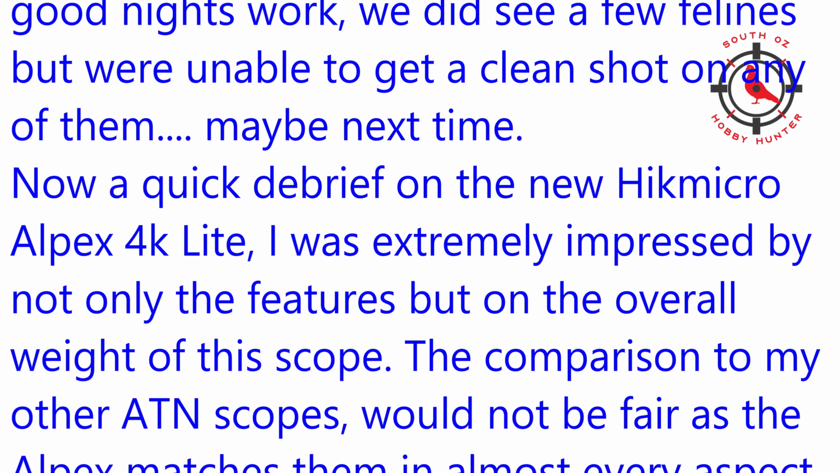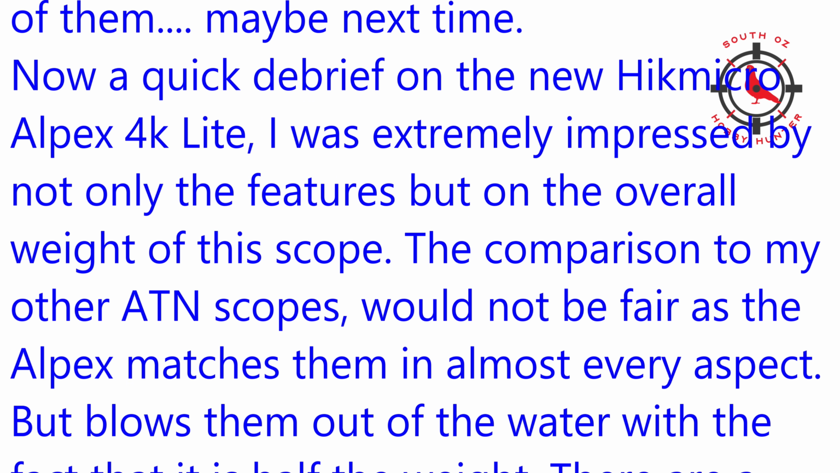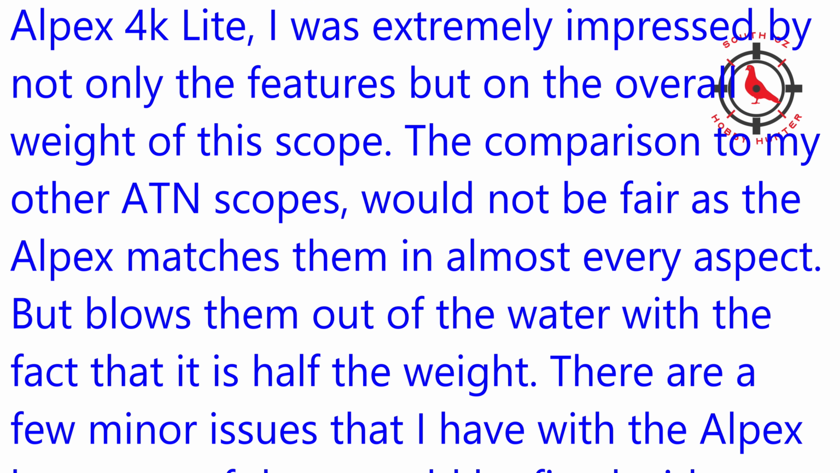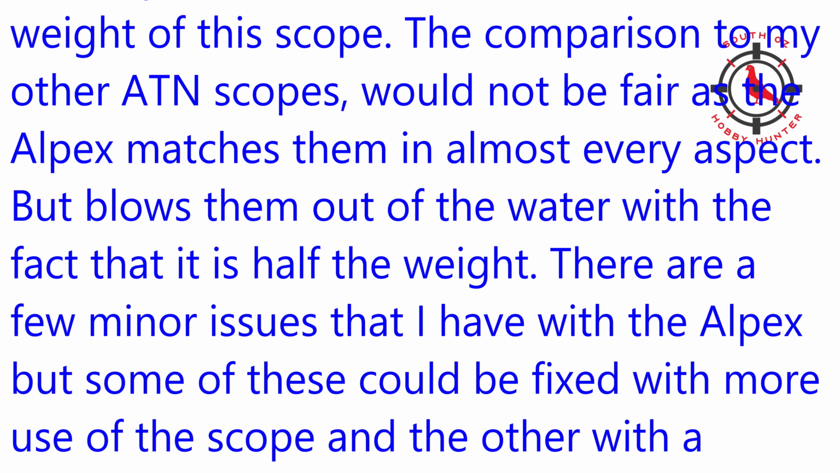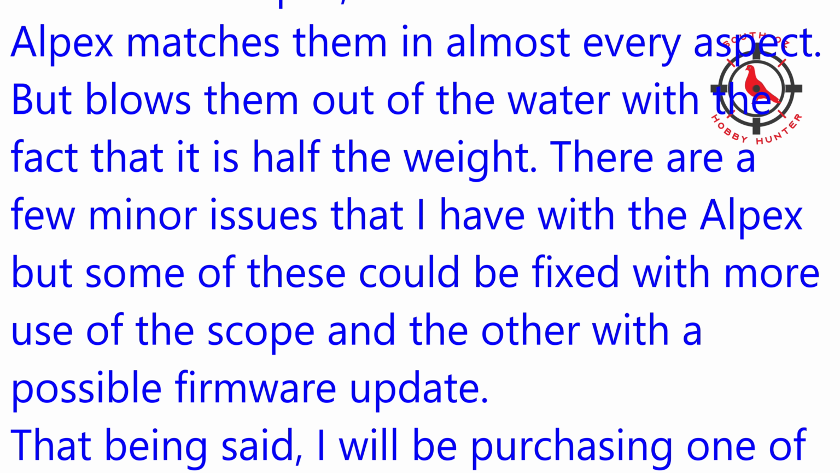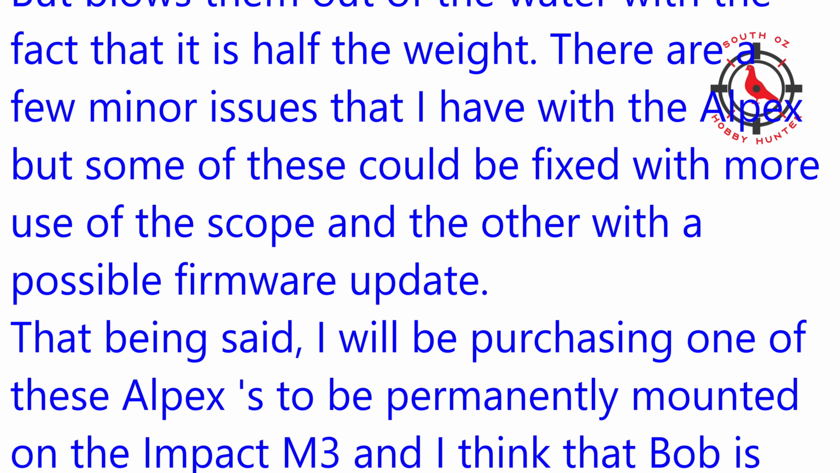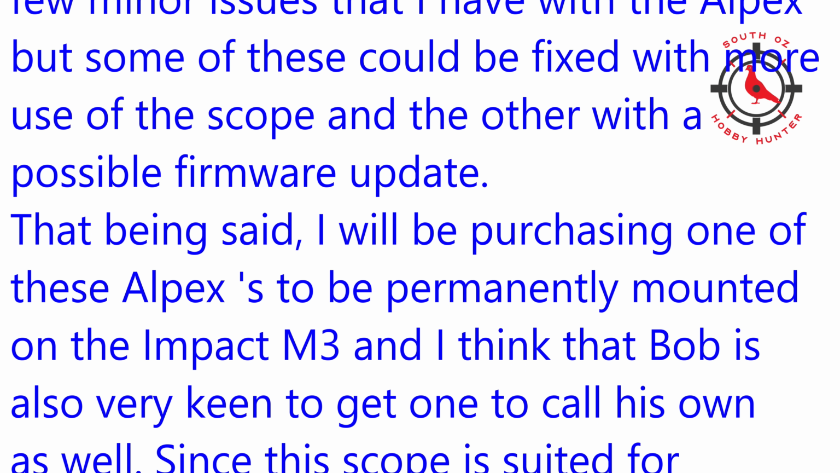I was extremely impressed by not only the features, but on the overall weight of this scope. The comparison to my other ATN scopes would not be fair, as the Alpex matches them in almost every aspect, but blows them out of the water with the fact that it's half the weight. There are a few minor issues that I have with the Alpex, but some of these could be fixed with more use of the scope, and the others with a possible firmware update.